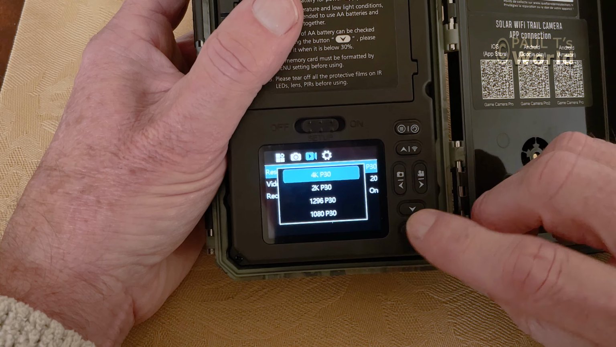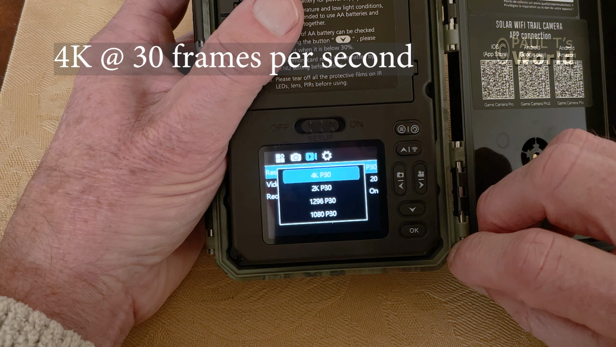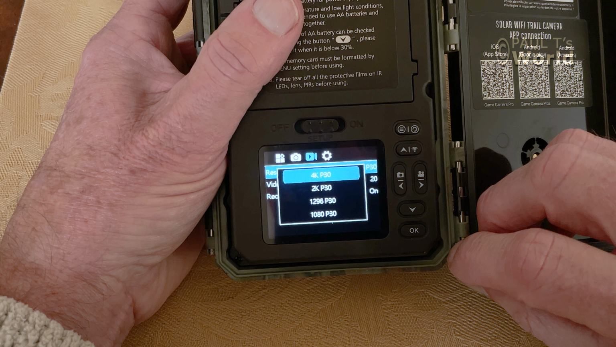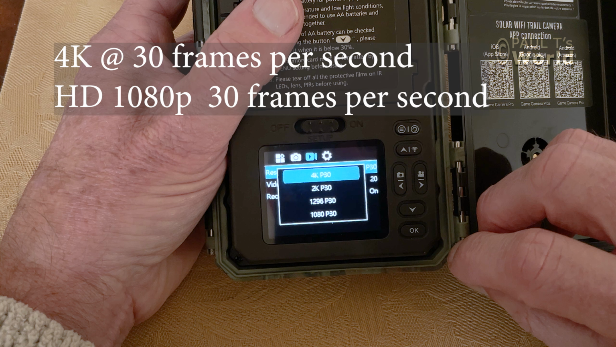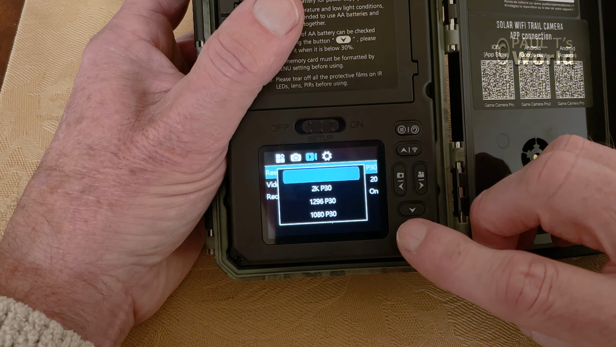Resolution. I set the resolution to the maximum resolution that the camera can record, and in this case, with this camera, it's 4K. However, if you are only looking at the pictures or the videos on a tablet or a smartphone, you could set it to 1080p30. The file sizes will be a lot smaller. So it's just your own preference with the quality. I like to start with the maximum quality.